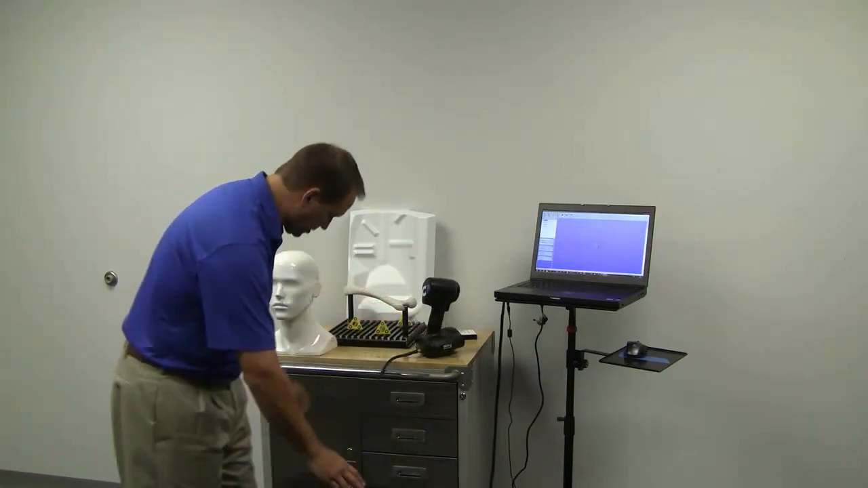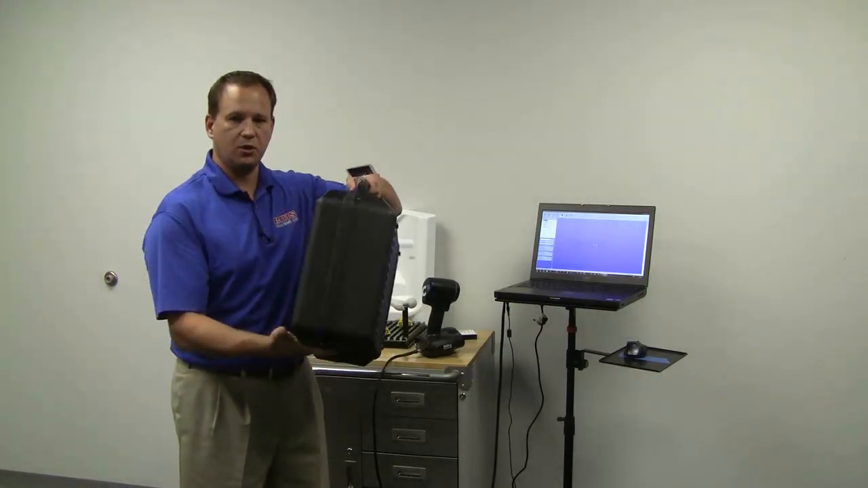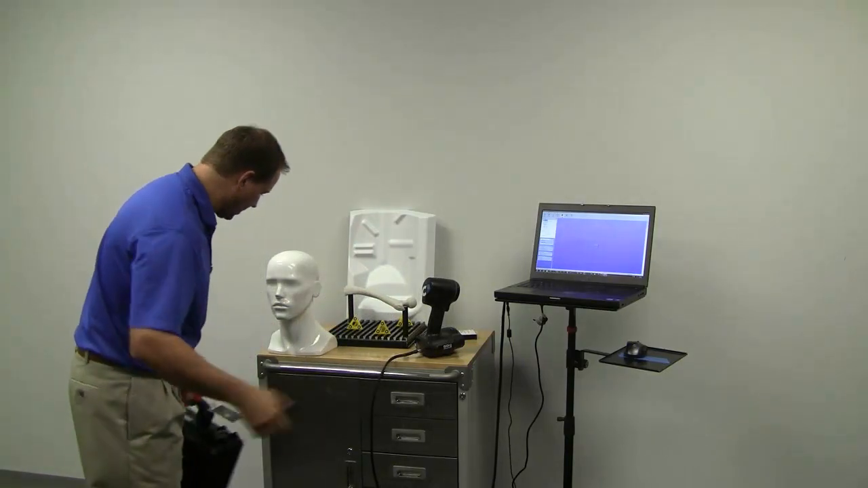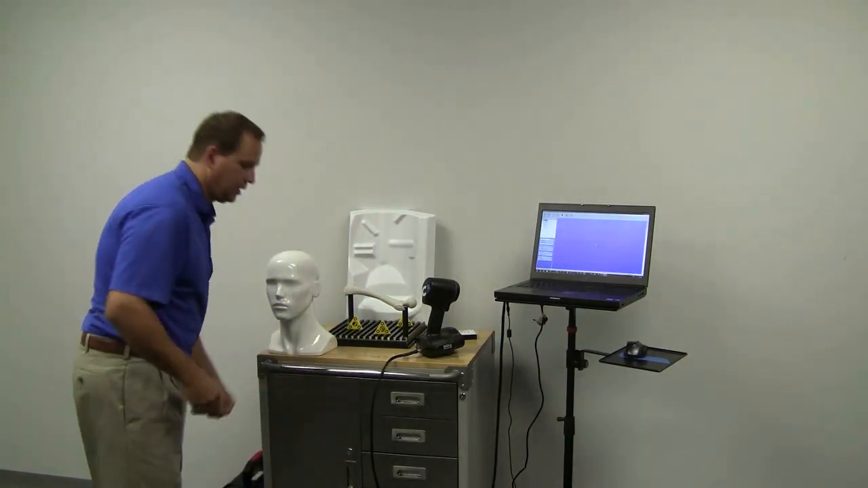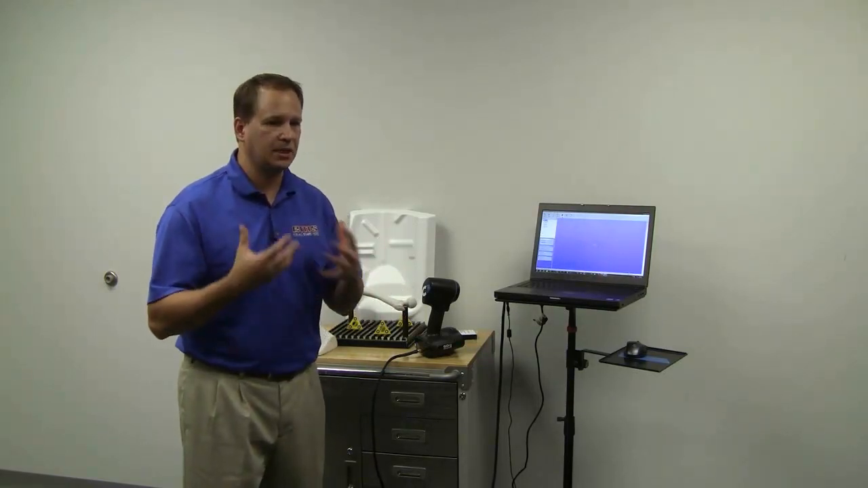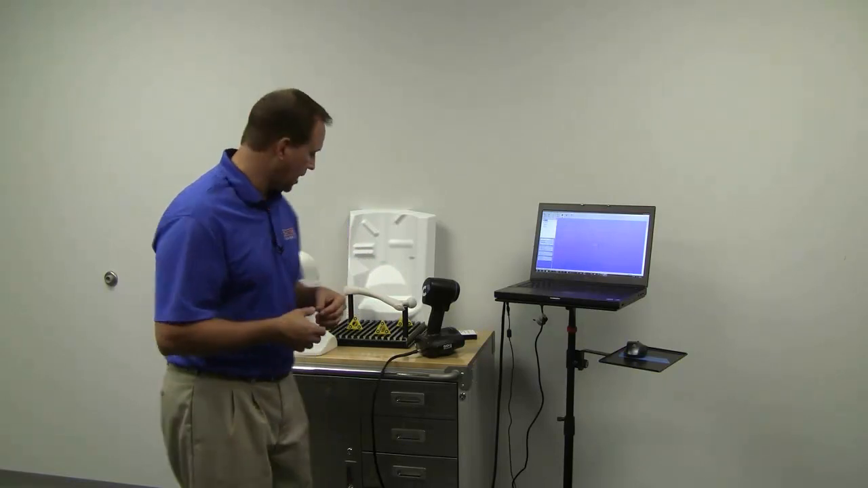Now with the scanner comes a travel case, and again, because the scanner is so small, it's a pretty small case. You can carry this onto an airplane, put it in the overhead, and away you go. So you can literally go anywhere with the scanner. And the scanner is very easy to use, so somebody that doesn't do scanning on a regular basis should be able to pick this thing up and do scanning with it.